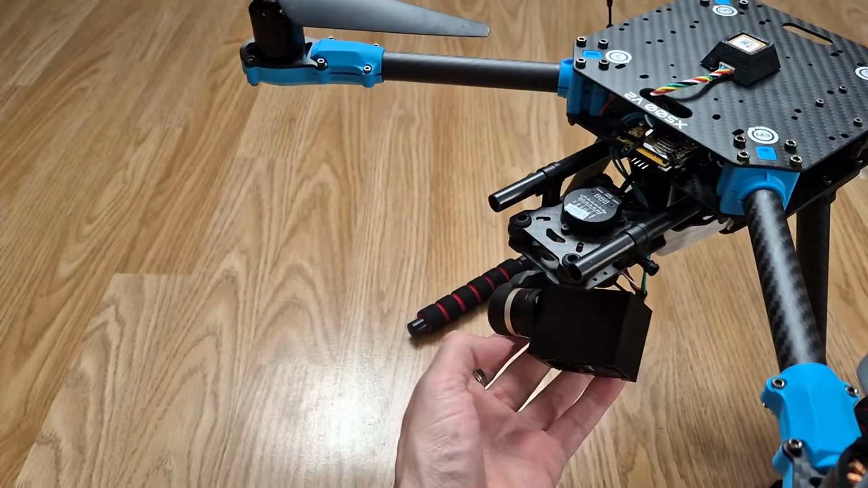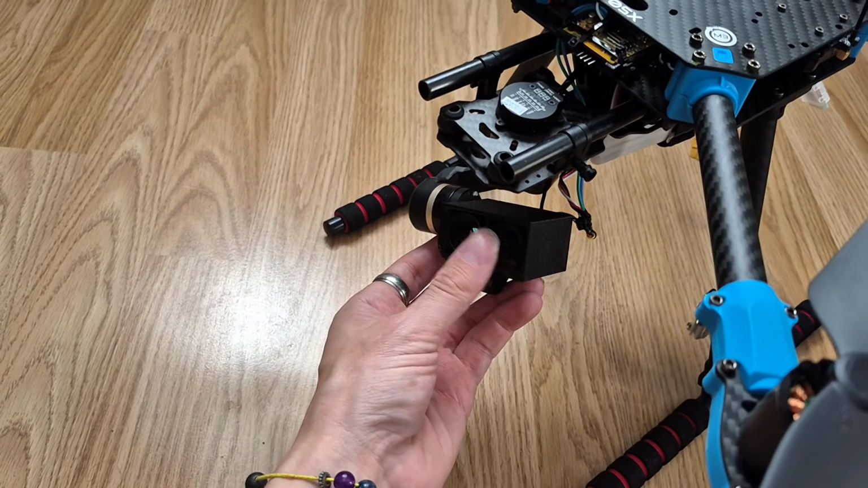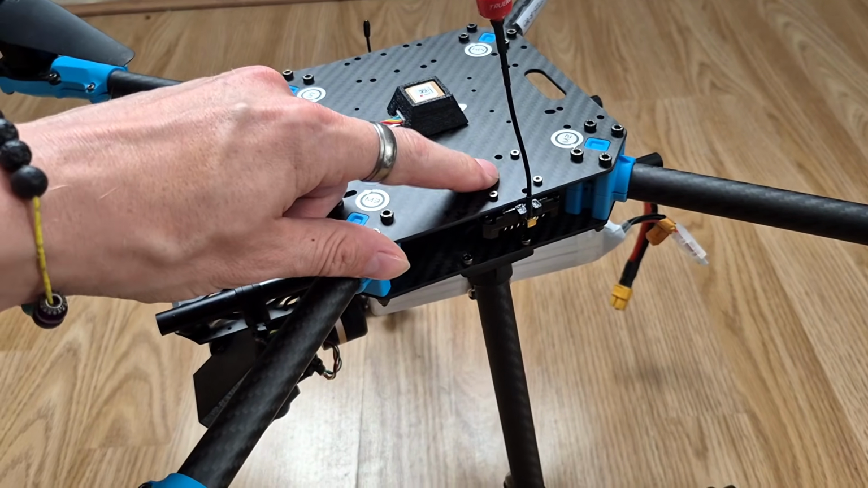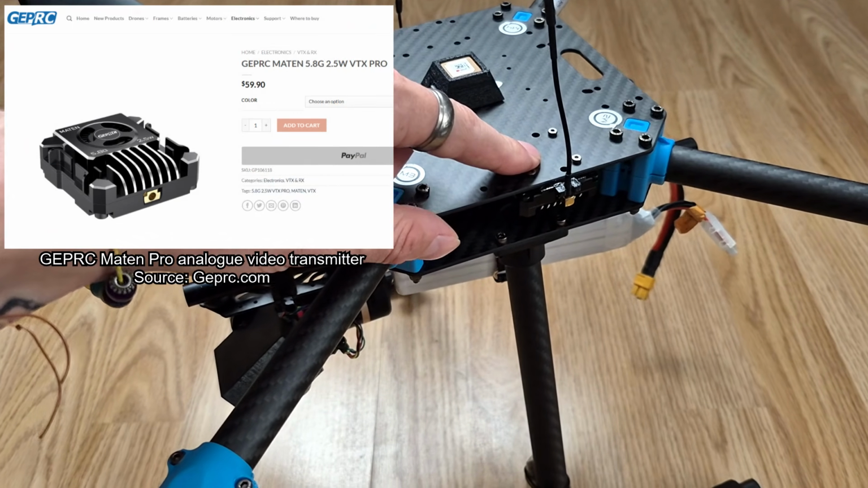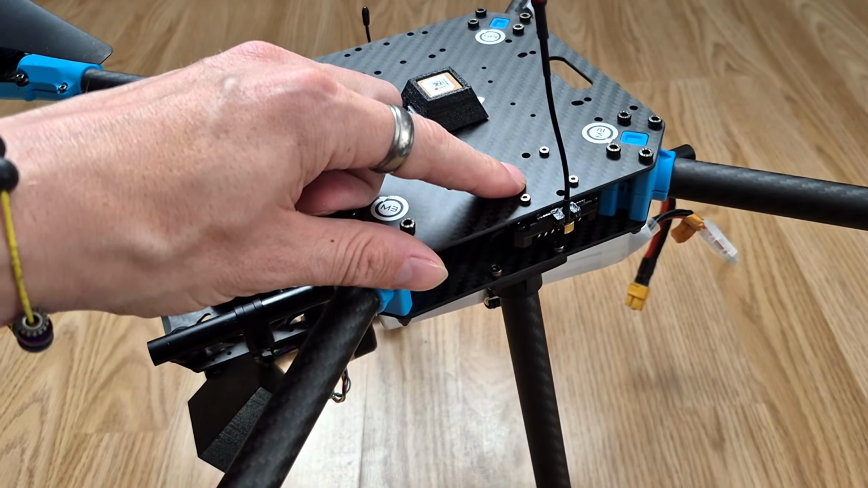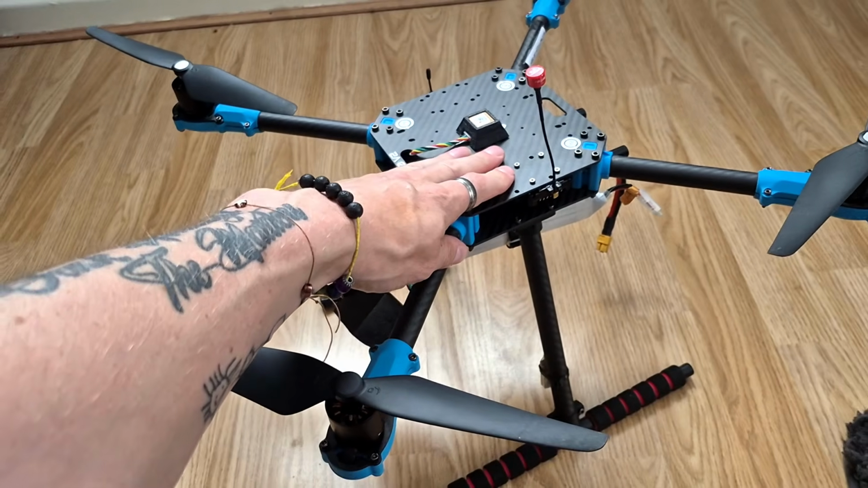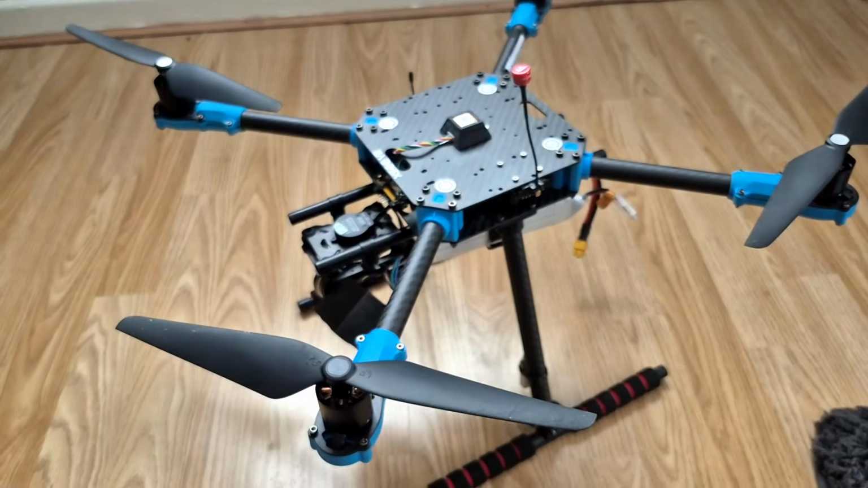So the 2 FPV cameras down here, the Thermal and the Caddx Infra, are both analog FPV cameras. That therefore means that I'm using an analog video transmitter. The one I'm using for this build is a GEP RC May10 Pro video transmitter. I think that's a 2.5 watt video transmitter. But the main reason I went for this is because it's got a built-in fan. This aircraft is designed to just be put in the air and it's going to just hover. It's not really one you're going to move around very much.